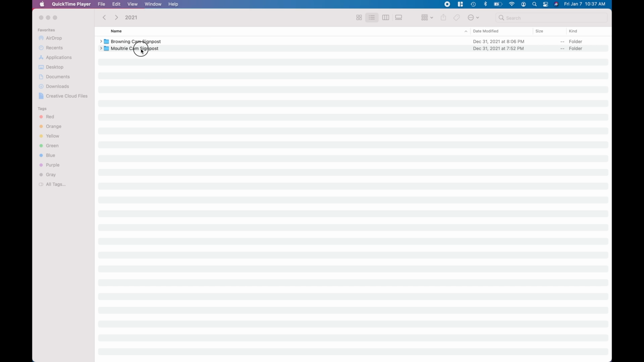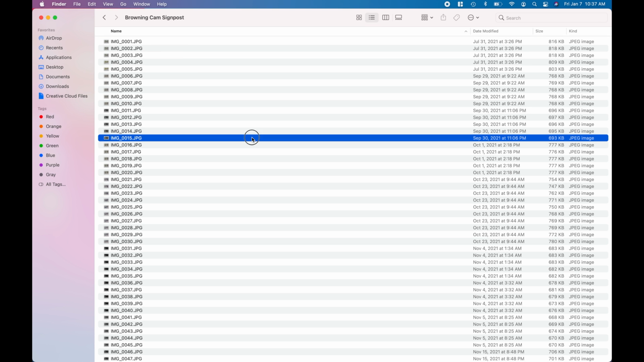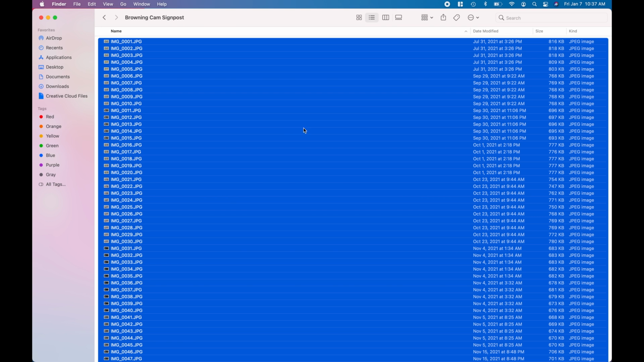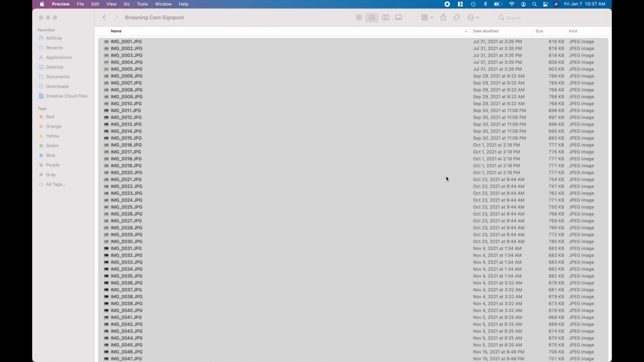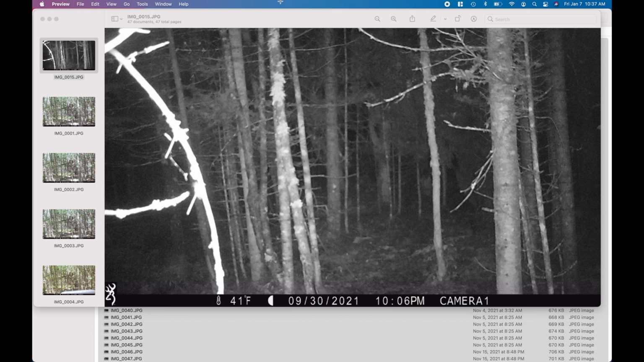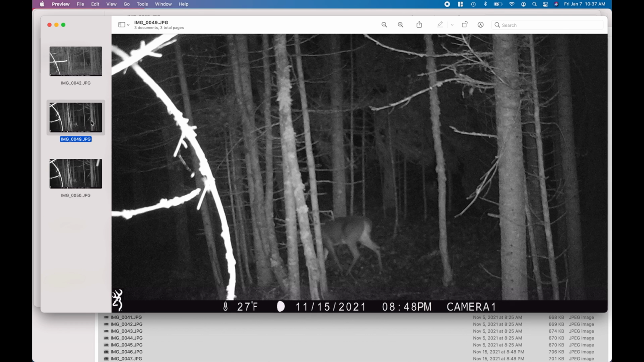So we're done with the Moultrie camera. Now we can head over to the Browning cam. This one didn't have nearly as many pictures because I didn't set the camera up right. So it only took 50 photos from July to mid-November. Well, from August 1st basically to mid-November.